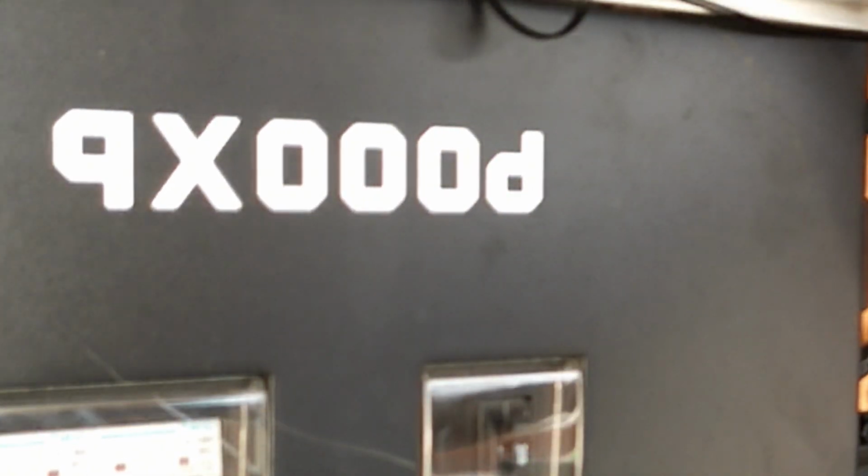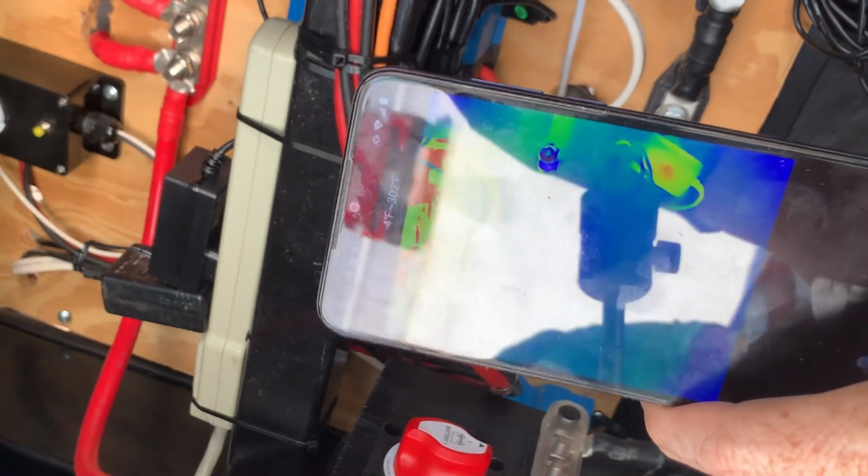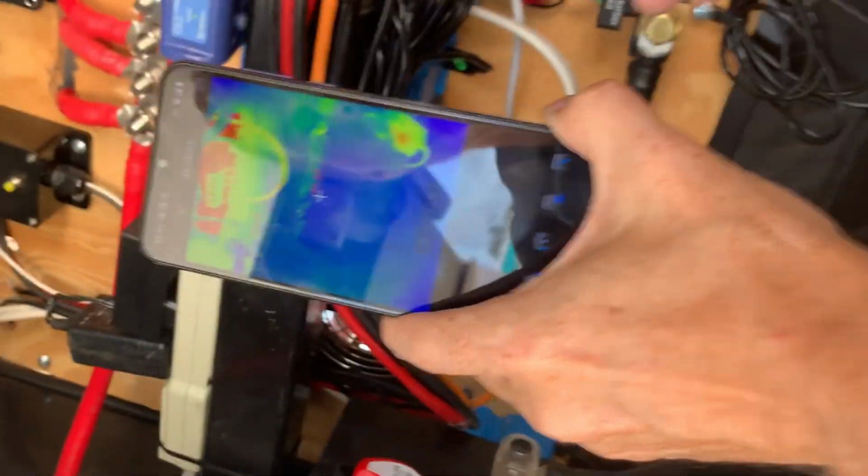This is one thing for a lot of you viewers to remember: you're not using the standard camera lens that's up here. You're using the infrared camera lens that's down, like I am here. You could be pointing at exactly the wrong item. That is something that just kind of caught me off guard. You're so used to using your phone that way that you see the wrong item.